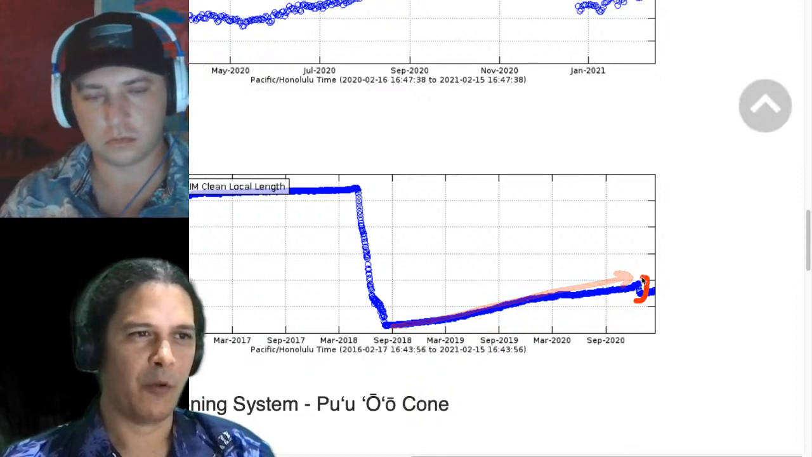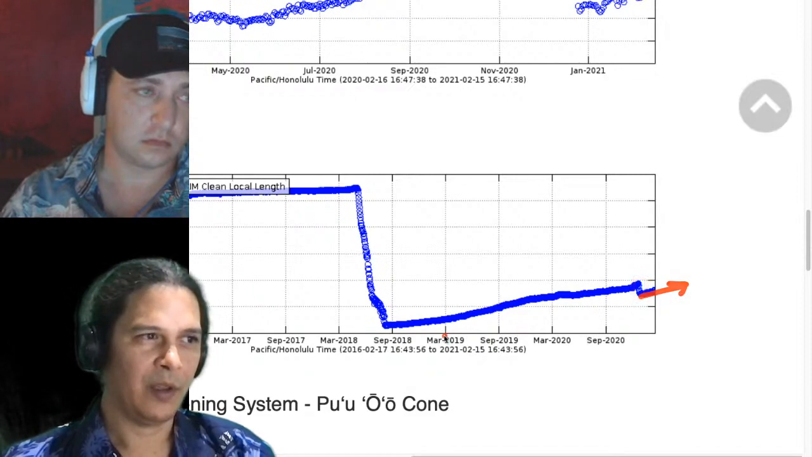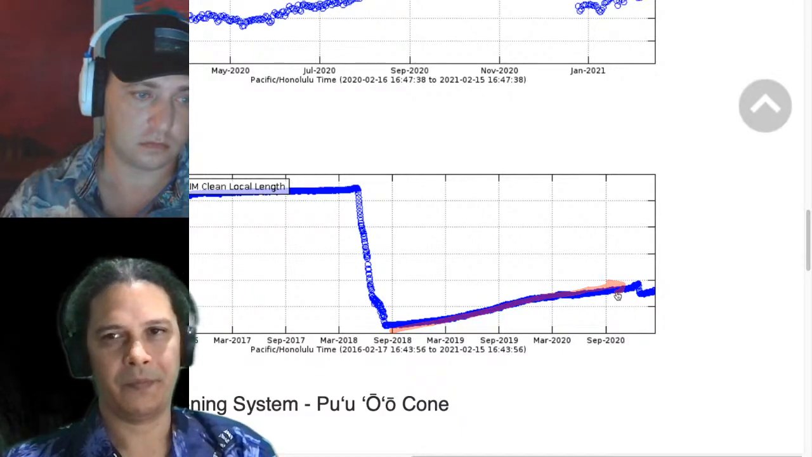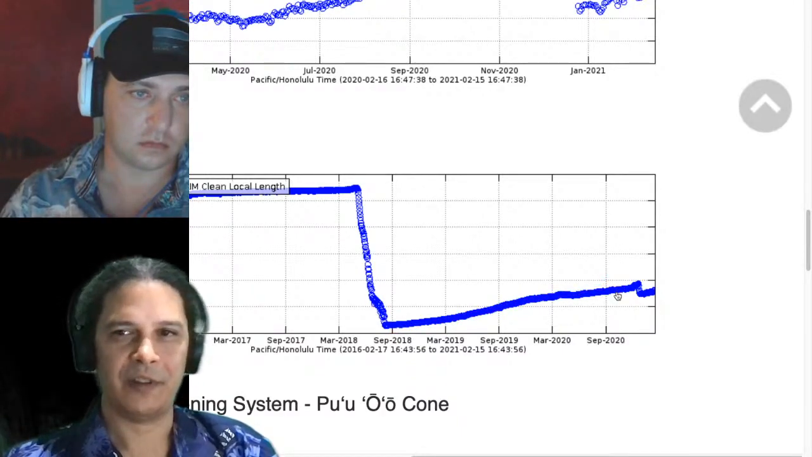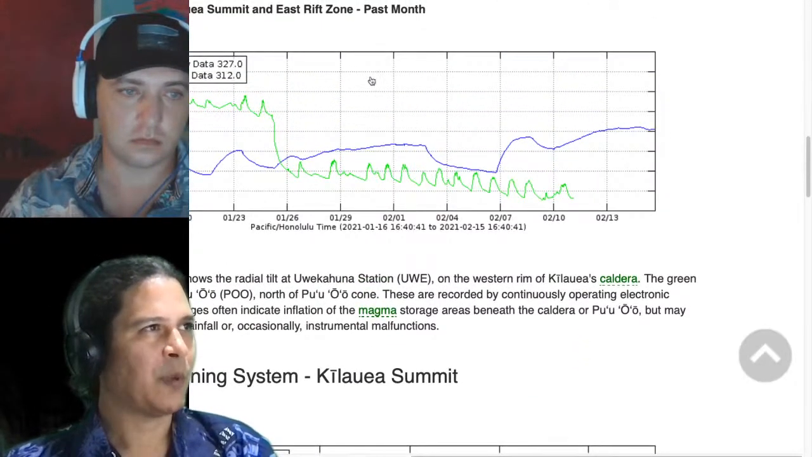And so we had a small relief when a vent opened up, but we're actually continuing that pattern still. And that's the pattern of magma coming into the volcano. That's what we've essentially had since the late 2000s, right? Mid to late 2000s is when the trend really turned around. So that's what we have for the tilt and GPS.